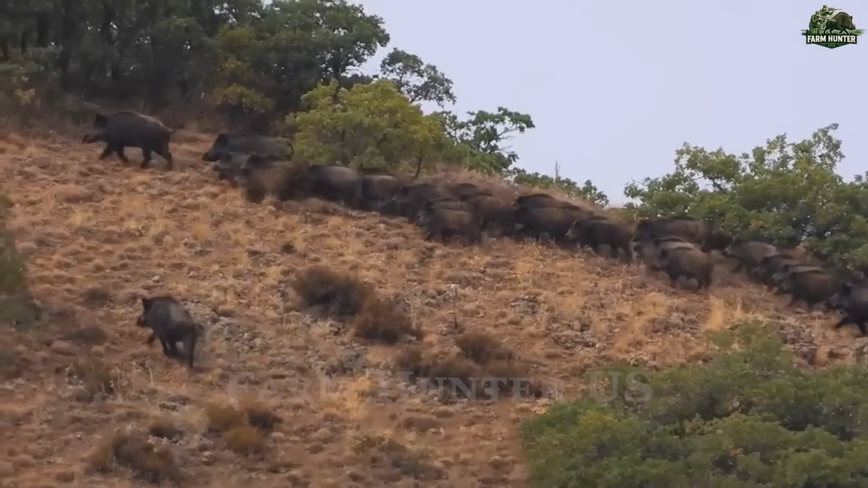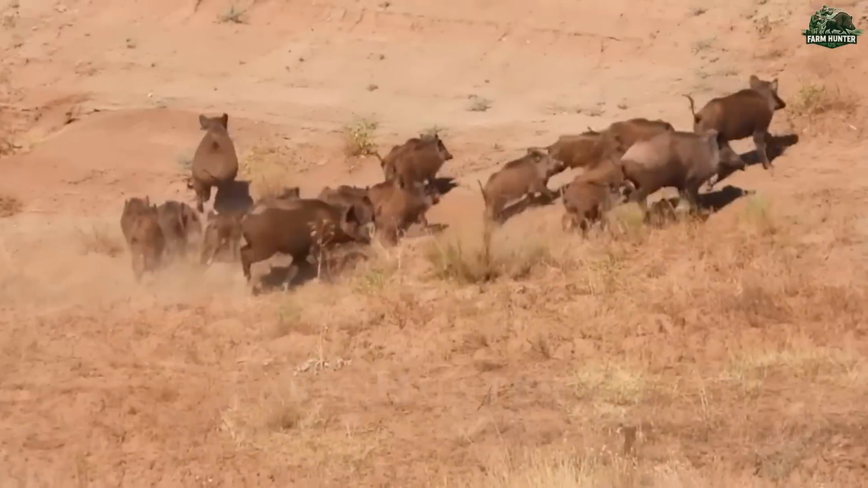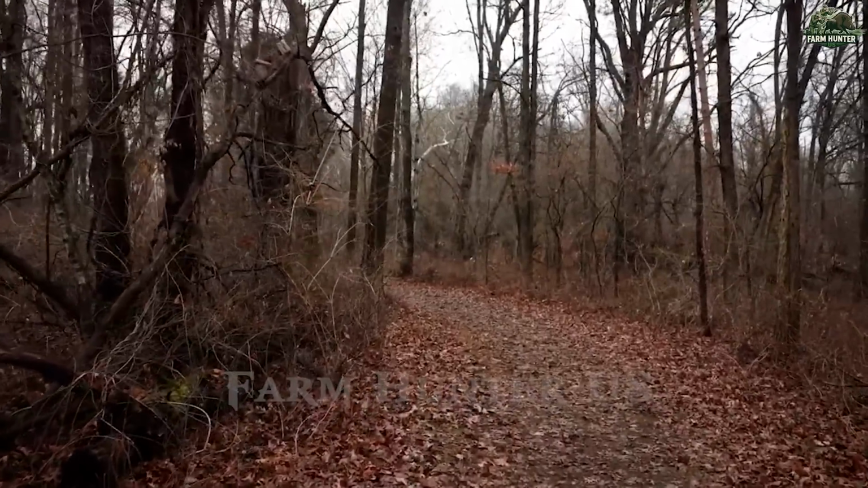Hi everybody. There's a certain kind of magic that lives in the stillness of the mountains, where every rustling leaf might tell a story, and every trail holds a memory. I grew up in these woods, learning to track and listen from my grandfather, whose footsteps I still seem to follow to this day.